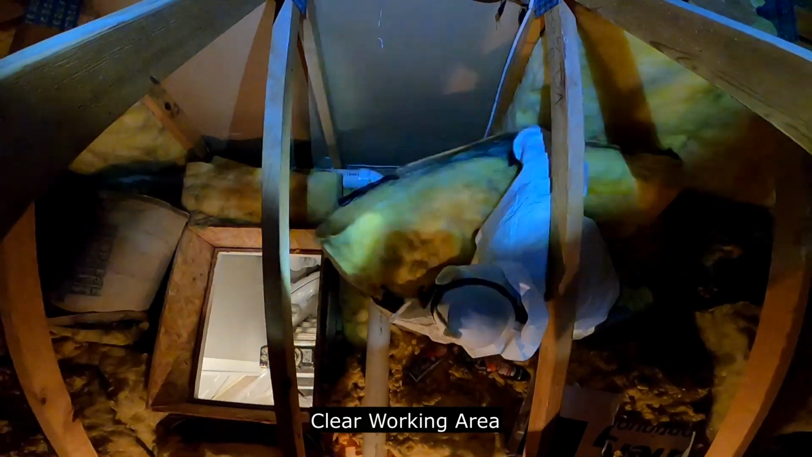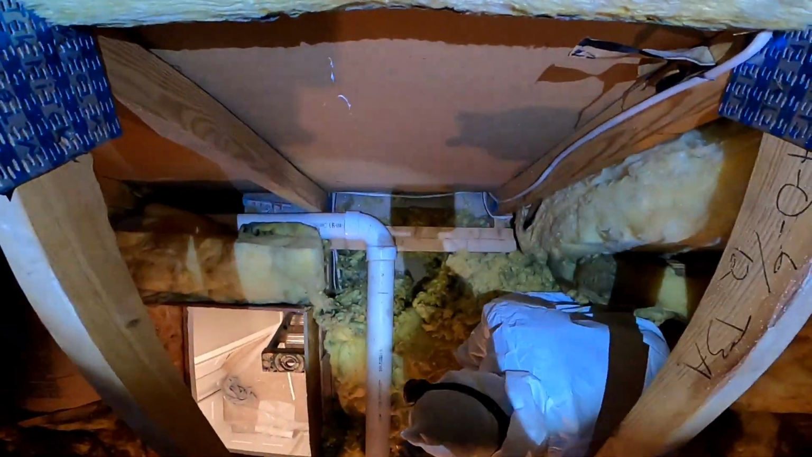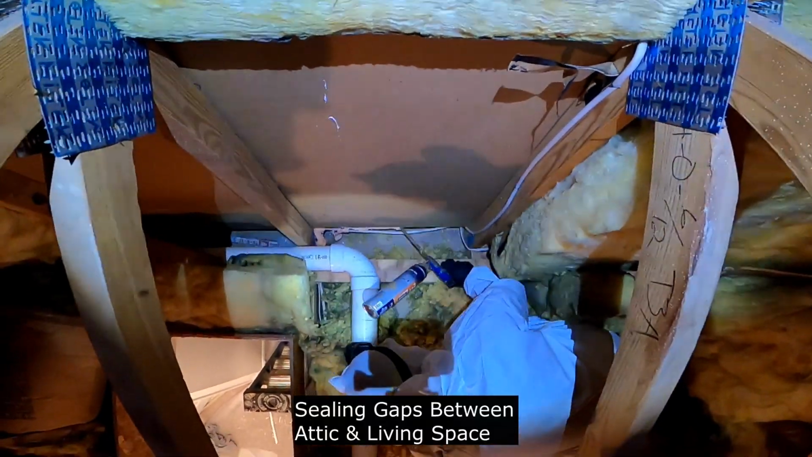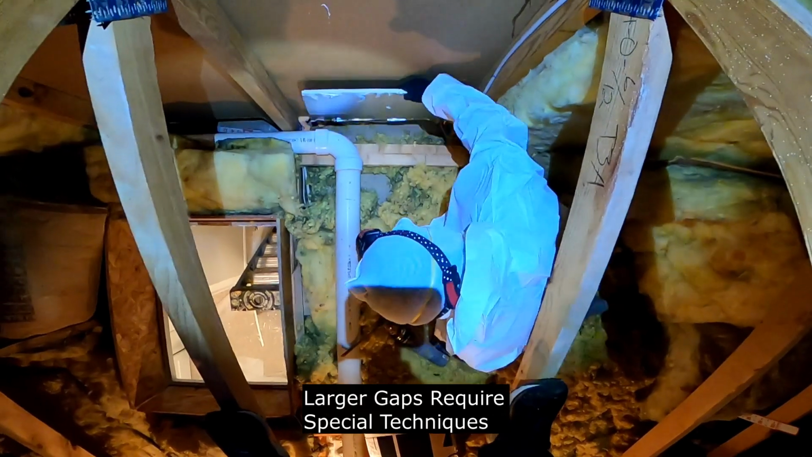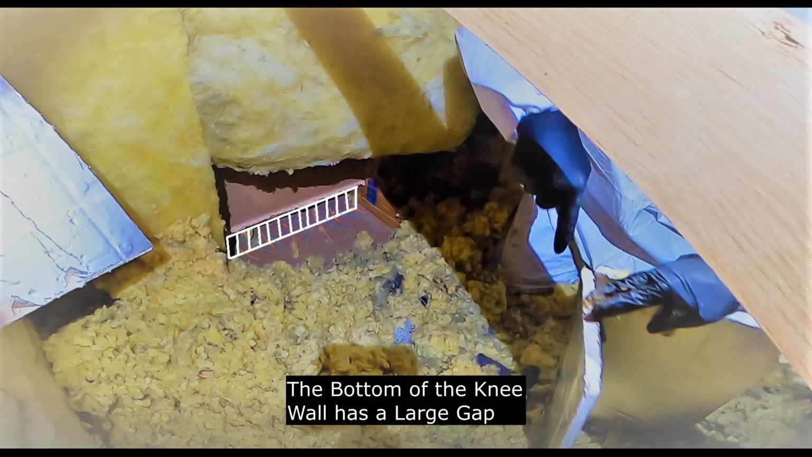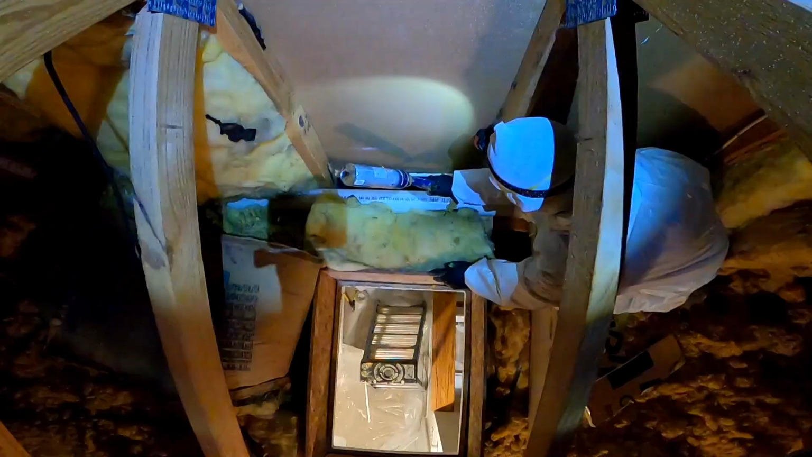So how do we fix the knee wall? Well, as you can see there in this photo, this is a common problem. Insulation is falling down on knee walls everywhere. But the first thing we do is we take the insulation down, as you can see, and we seal up all the cracks, and we use special techniques when necessary if there are larger gaps, because we don't want to just shove a bunch of foam in there. We actually want to block the areas that are larger, and seal them.